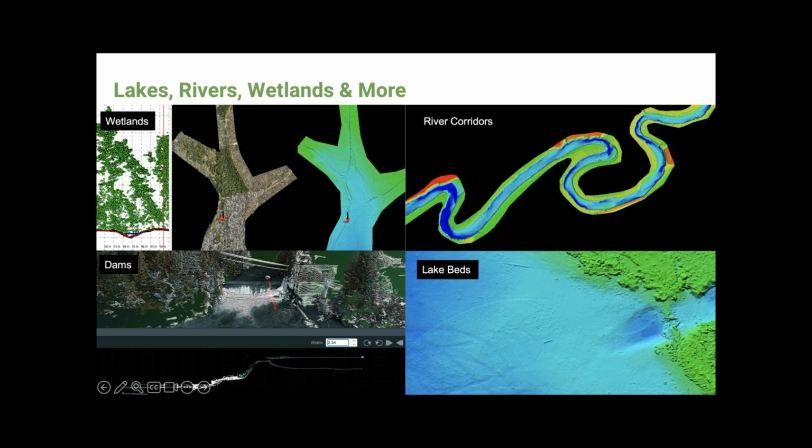On the top right, we have a floodplain study that we supported in Vermont. And Vermont, like many other states over the past couple of years, has seen quite a bit of extreme flood events that are impacting communities around the region. So many towns are working with engineering firms to come up with solutions to reduce flooding.